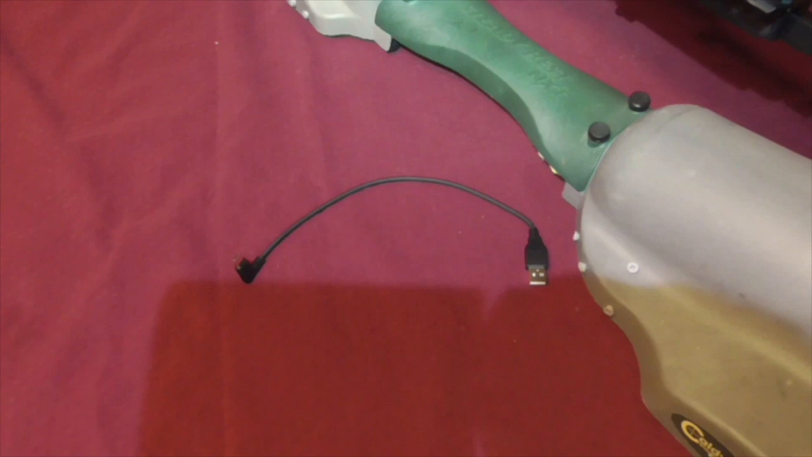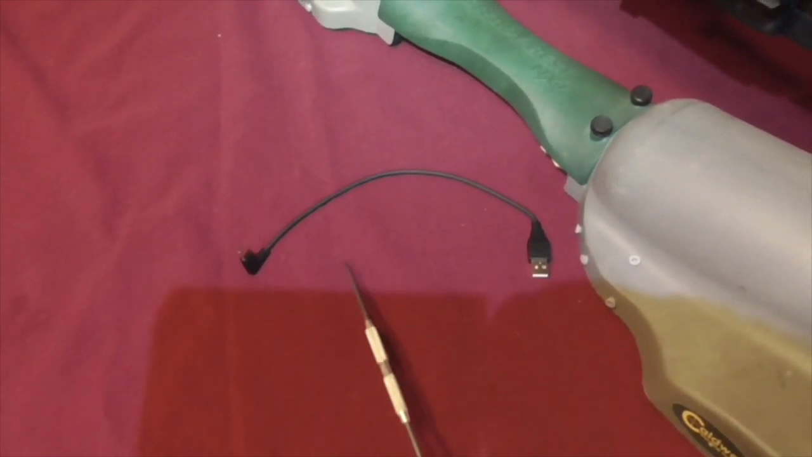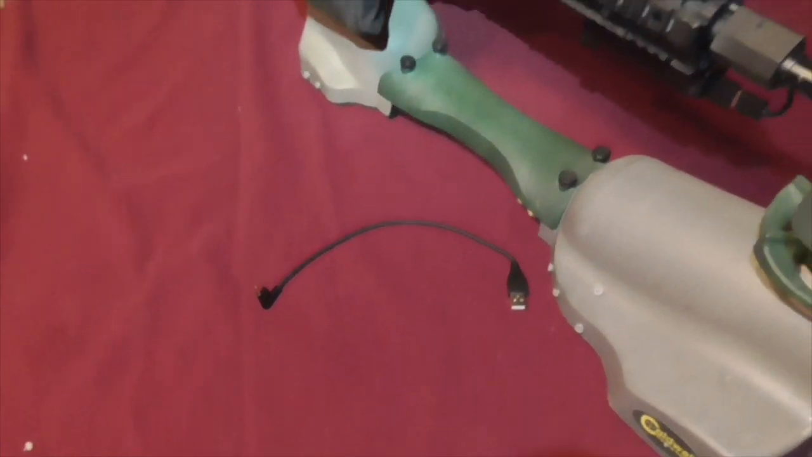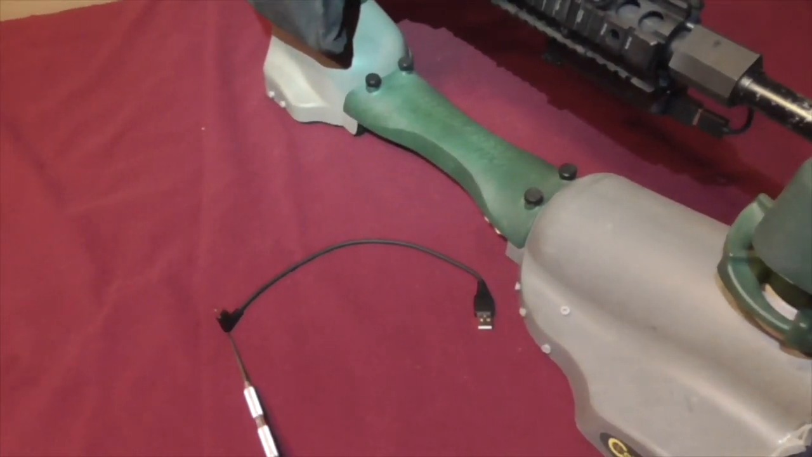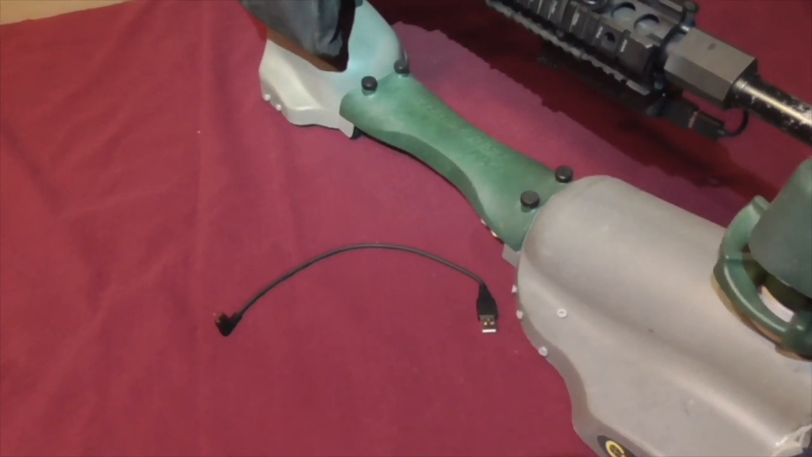If you wanted just to run the external battery pack, the thermal rechargeable battery pack, you can get away with a cable like this. Talk to your vendor, talk to Bering Optics about the 90-degree USB-C to USB. I think that's less than a foot.